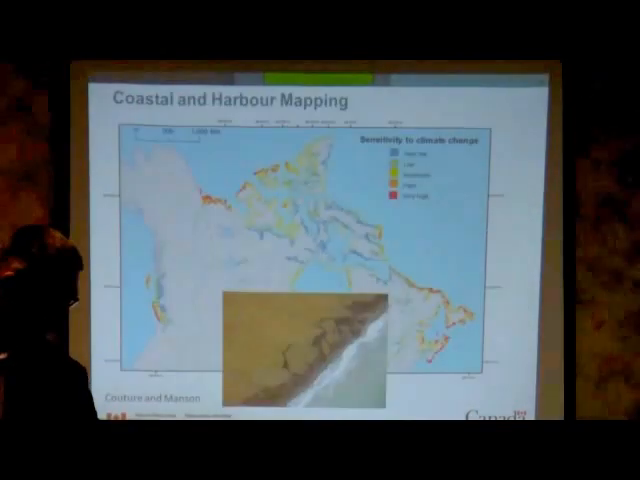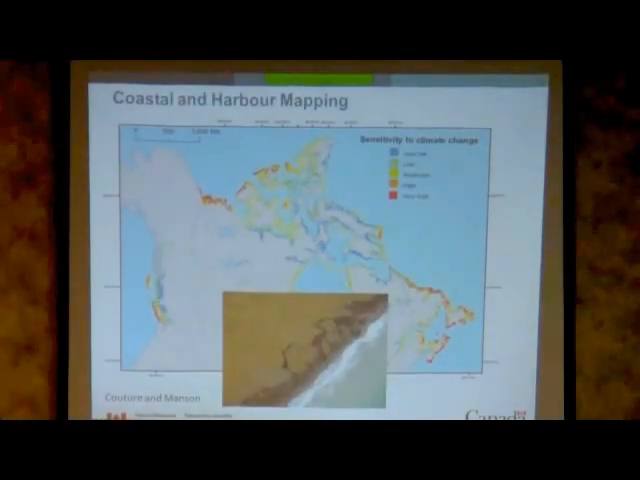Okay. So, getting back to coastal, because I thought I should say something about coastal, the coastal theme of this meeting. My colleagues, Nicole Couture and Gavin Manson, are working on the CanCoast, which is a huge database of properties of Canadian interface between saltwater and land.